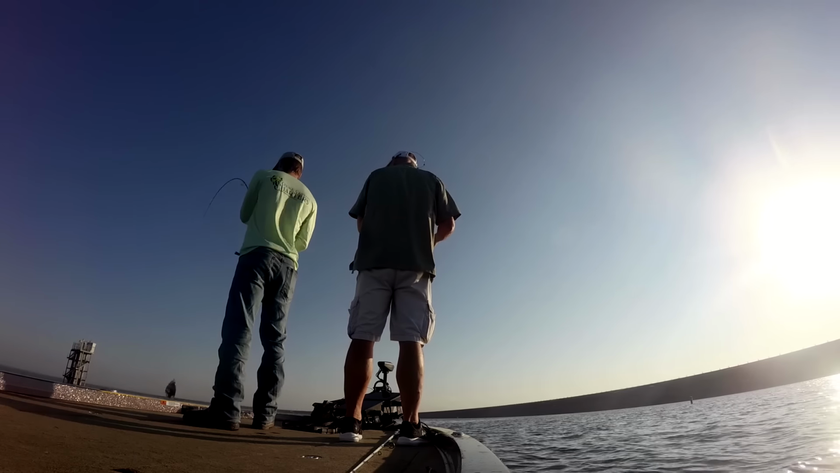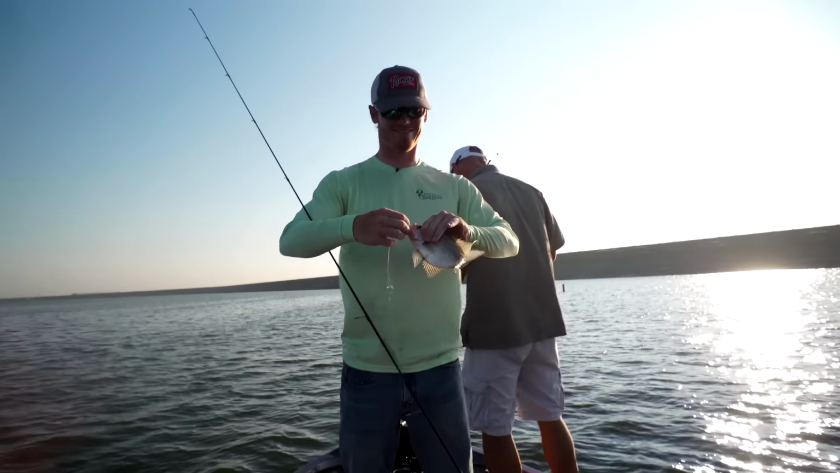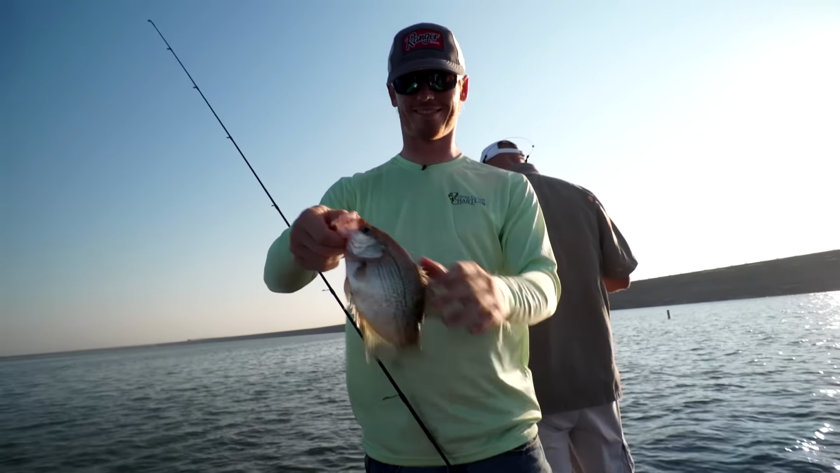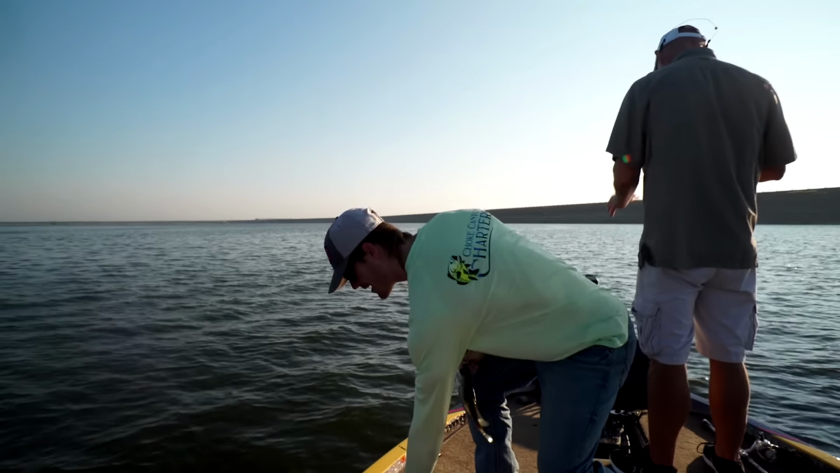Chase has got one, there you go. Fish on! Hey, you took that by cue. You can literally see that. Right when a school of shad swam by the tree, he caught that fish. I mean, it's crazy.